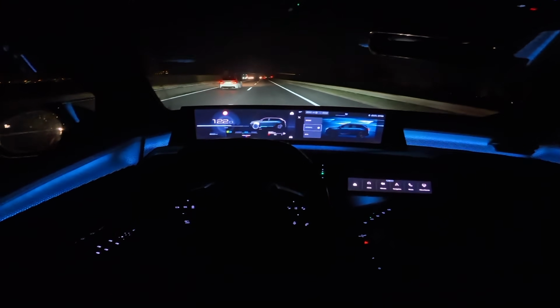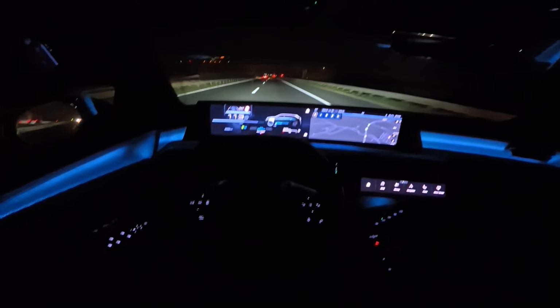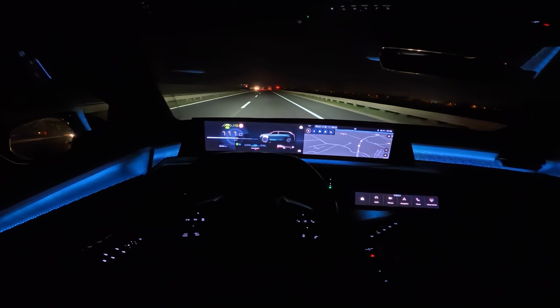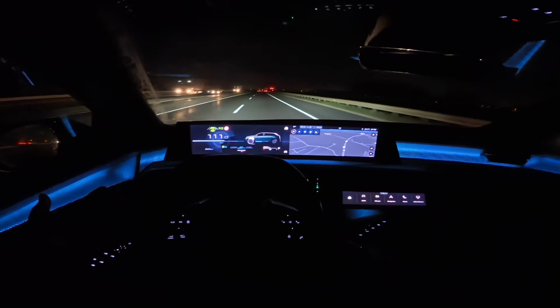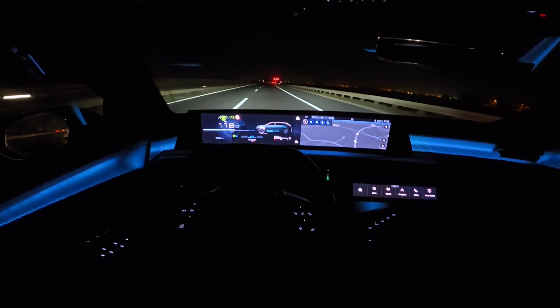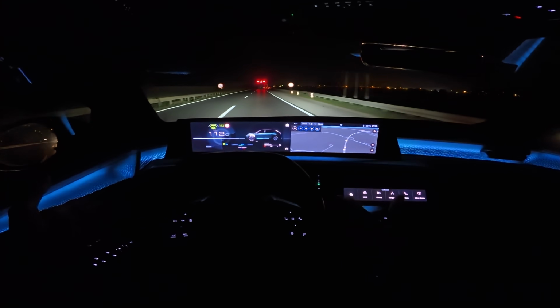And just for a little demo, we're going to do the drive assist. Now the car is in the lane. You set the speed. You set the distance: far, medium, or near. And it is following the slight bend.